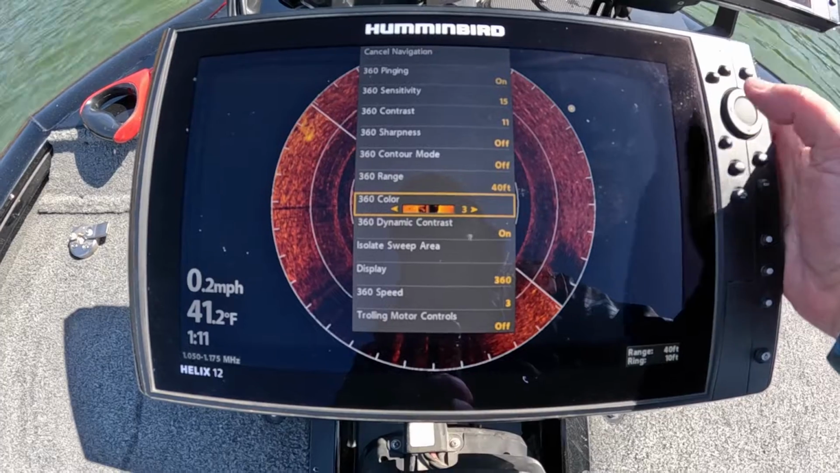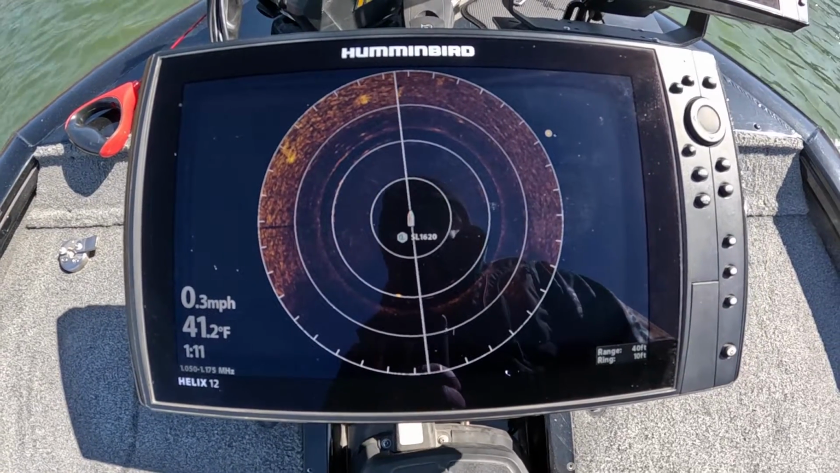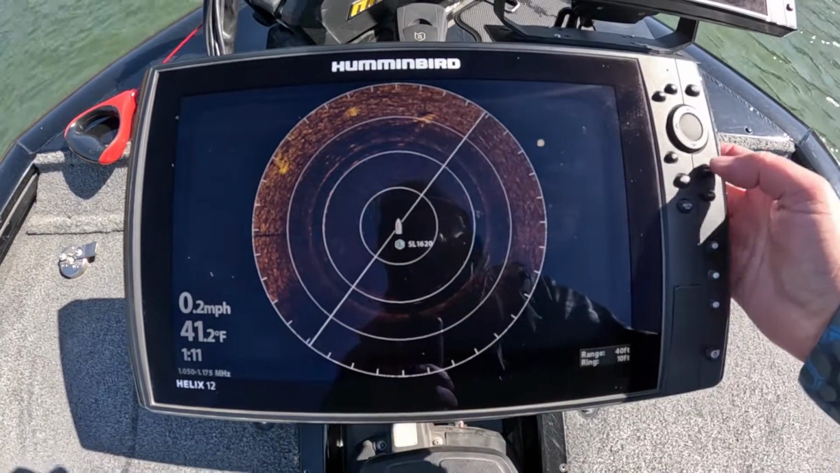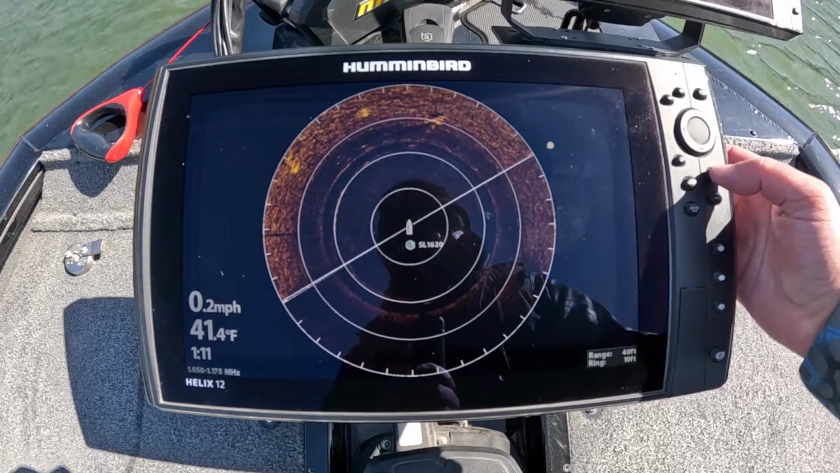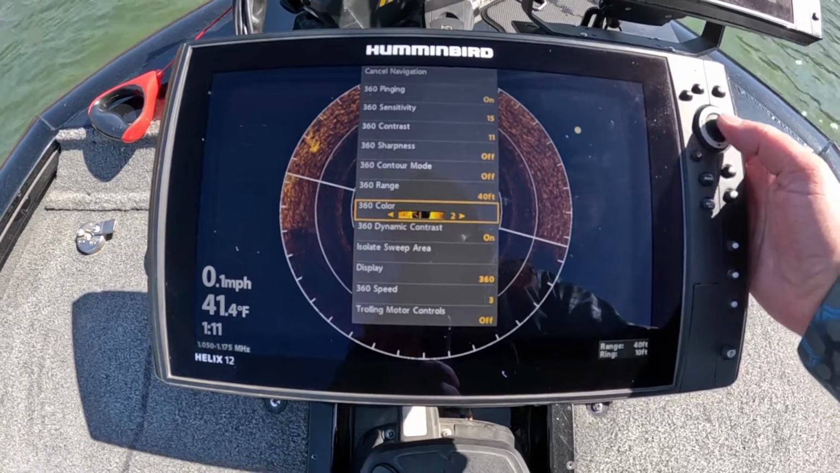Kind of played with the color palette a little bit here, and this is the palette we were using earlier under the bridge and stuff. It's not quite as defined as well. I've tried to mess with the contrast and everything on it. Sensitivity.